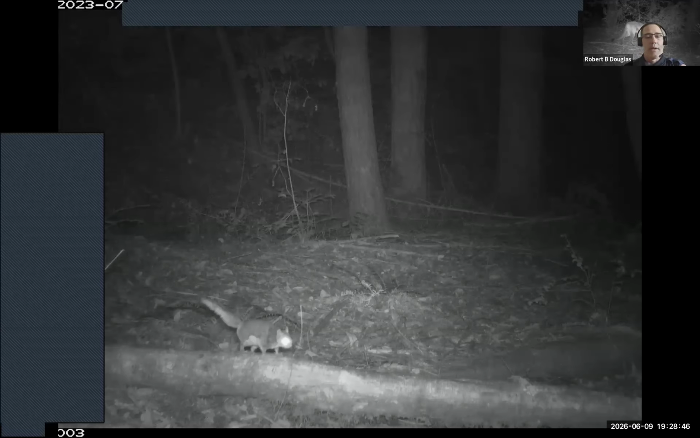And then, of course, here's the Humboldt flying squirrel. This is one of the four detections that we've had of them on the ground. They're usually primarily nocturnal and arboreal, but they do come down on the ground. And that's a very nice surprise to actually get those.